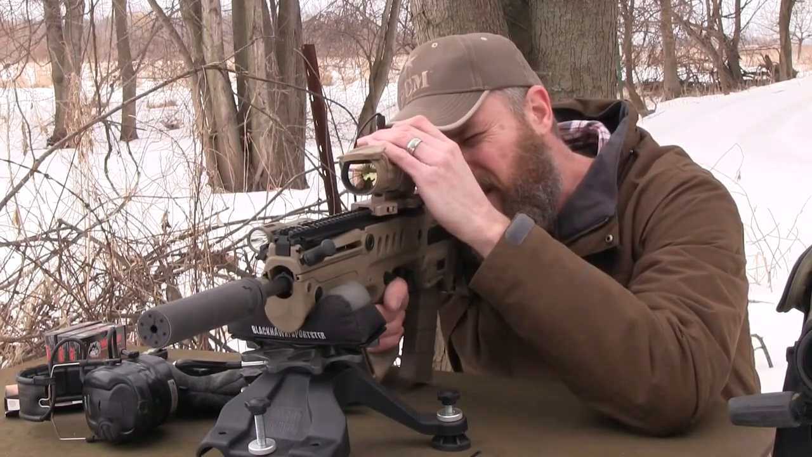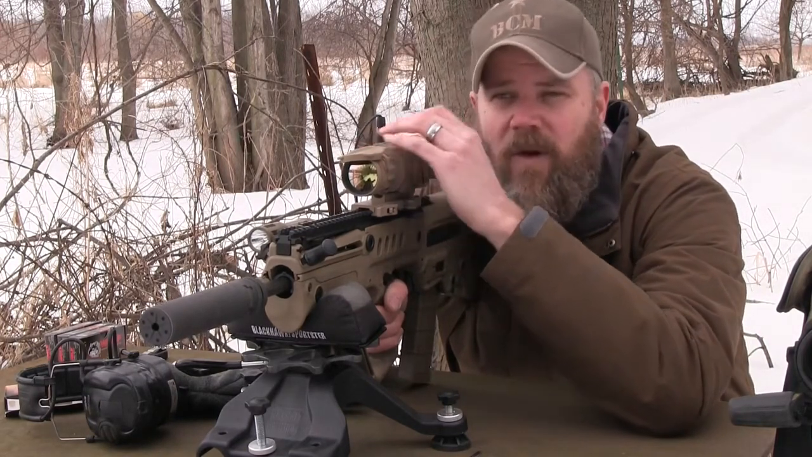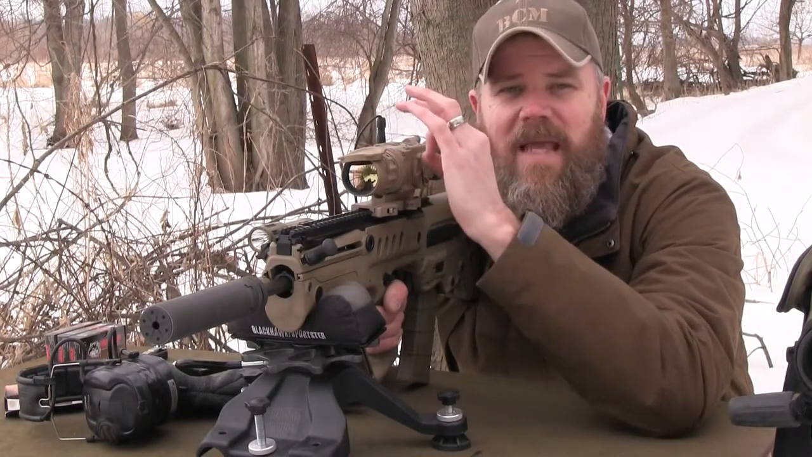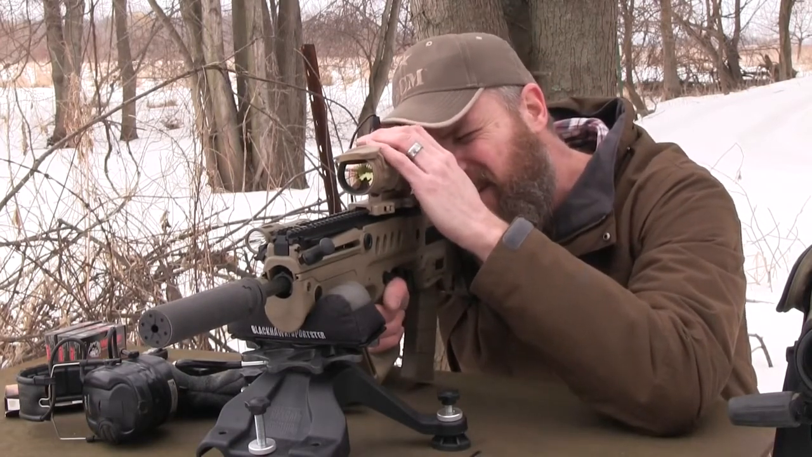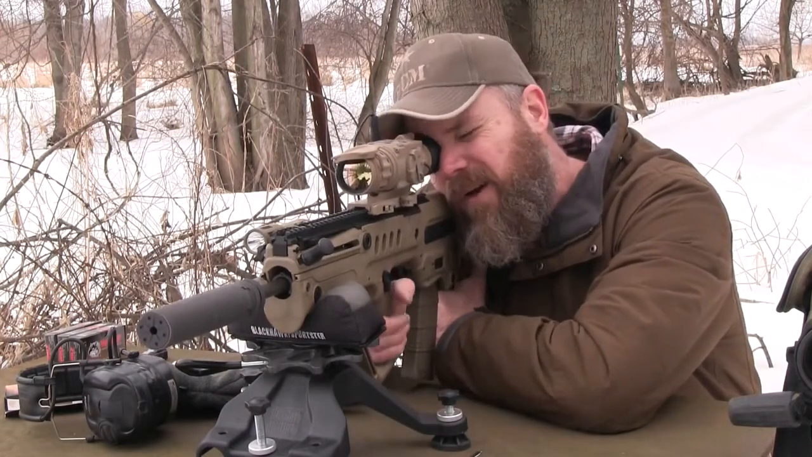Now we're at 4 power. I'm going to bump it up 1 more. That puts us at 8 power. You can see the resolution goes down. We're not really magnifying the image. What we're doing is digitally zooming in. So the more you zoom in, the more pixelated the image becomes, which you guys should be able to see in the recording here. All right, let's fire a couple rounds, see where we end up here.